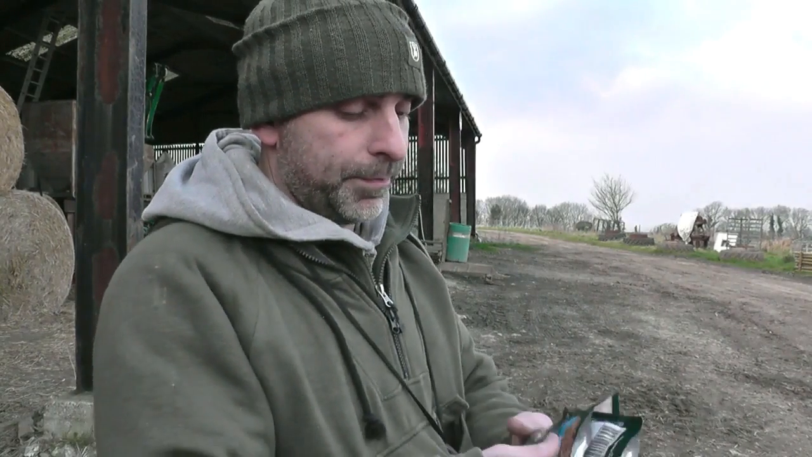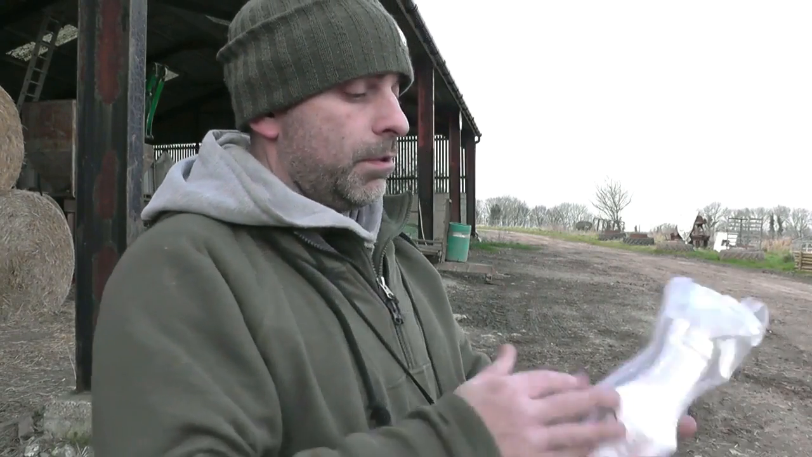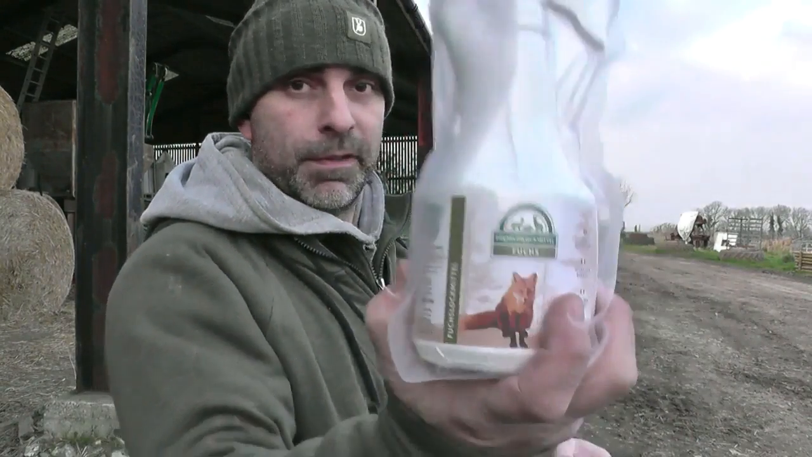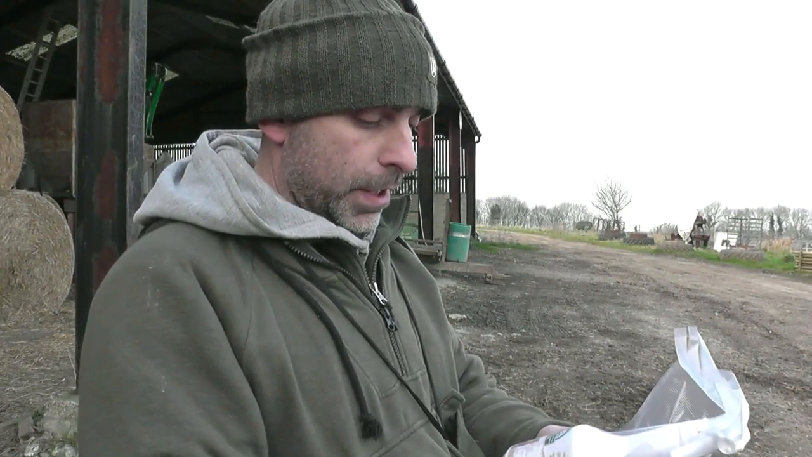Got a couple of different things to try tonight. Bit of a 2-pronged attack, this one. Got some cheapy old cat food which I'm going to put out as bait just to keep them in an area. Well, hopefully I'll be able to shoot 1 or 2 of them. And I've also got some fox lure. Now this was selling quite well at the British Shooting Show the weekend just gone. I haven't yet tried it out, so it'll be interesting to see how that works.